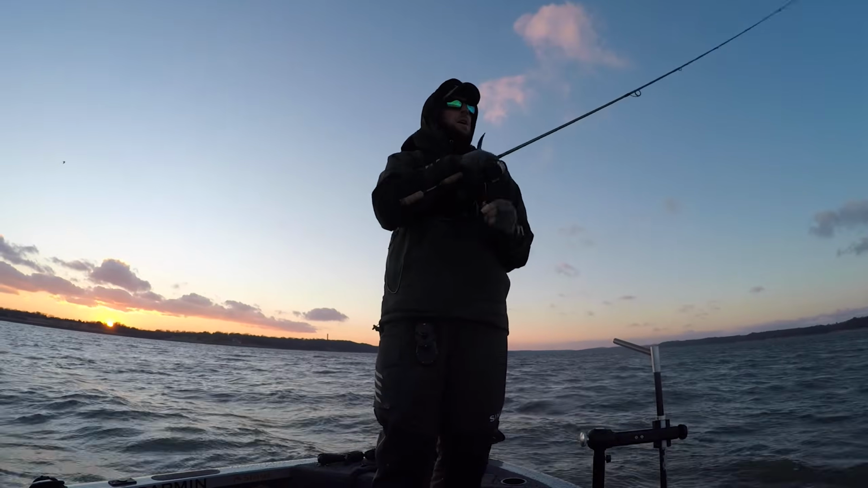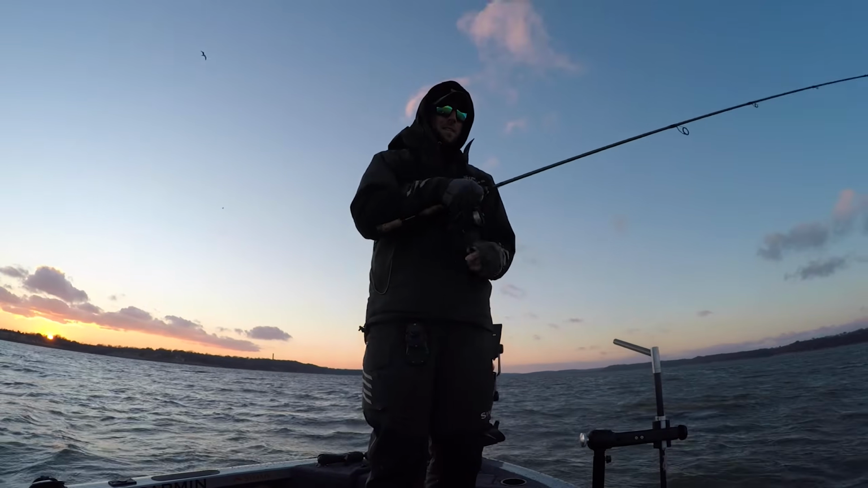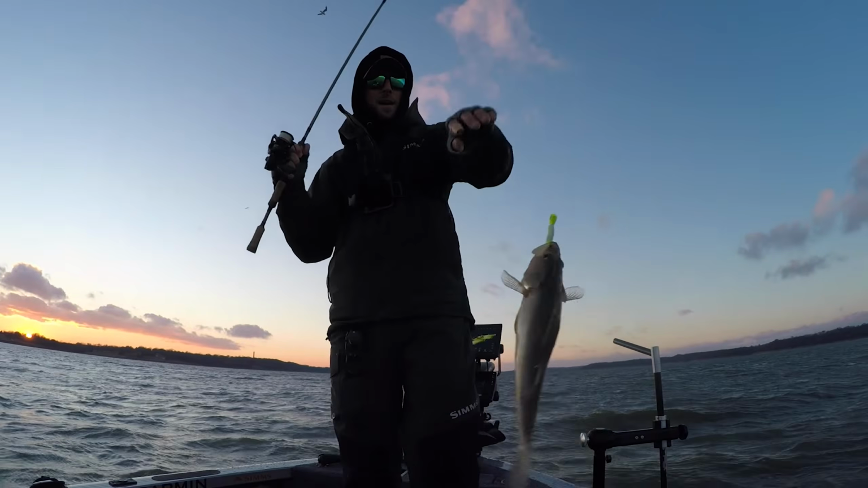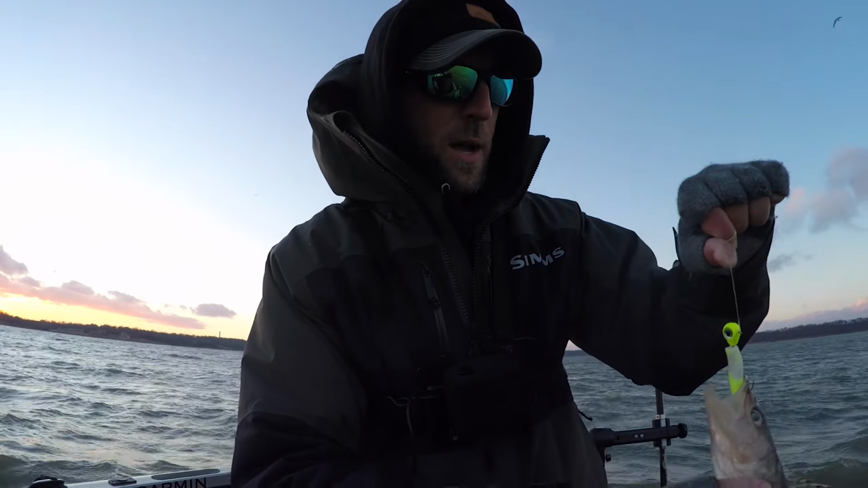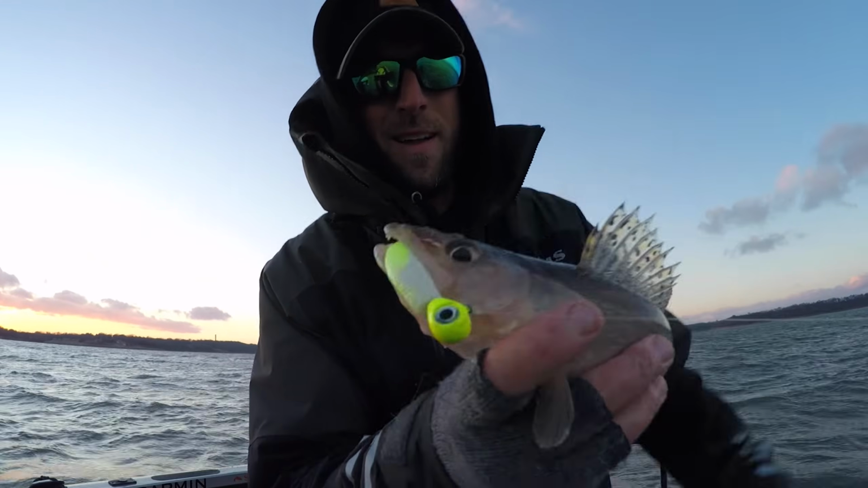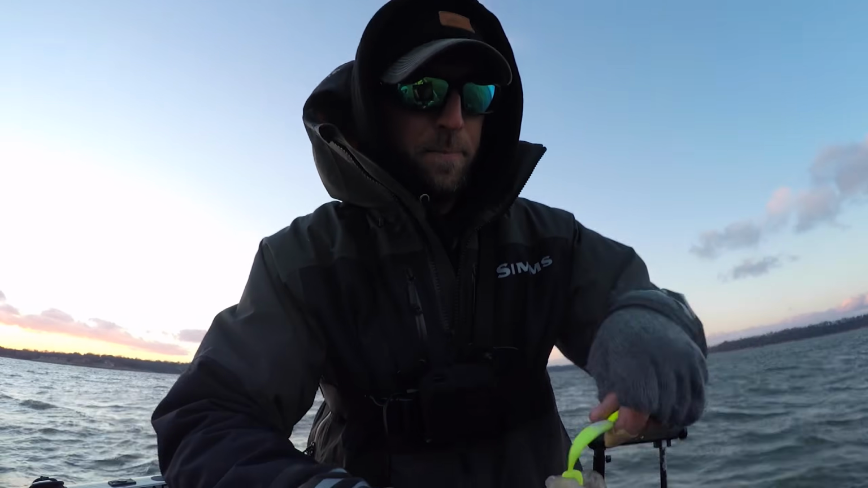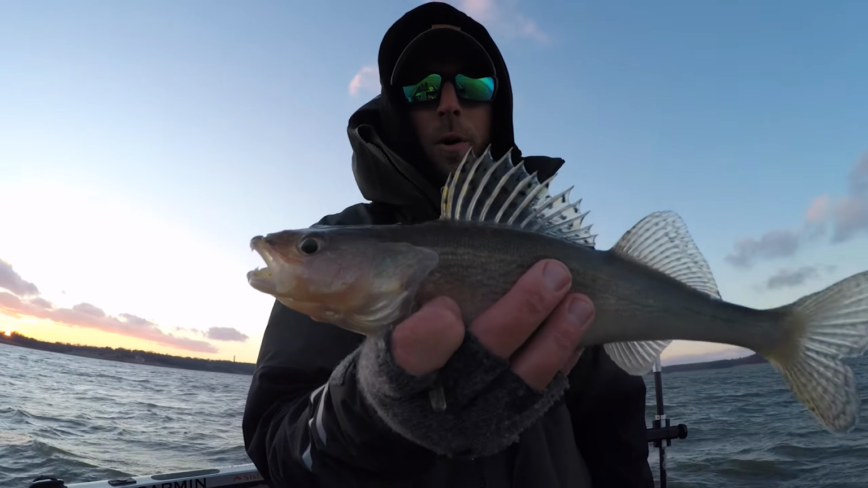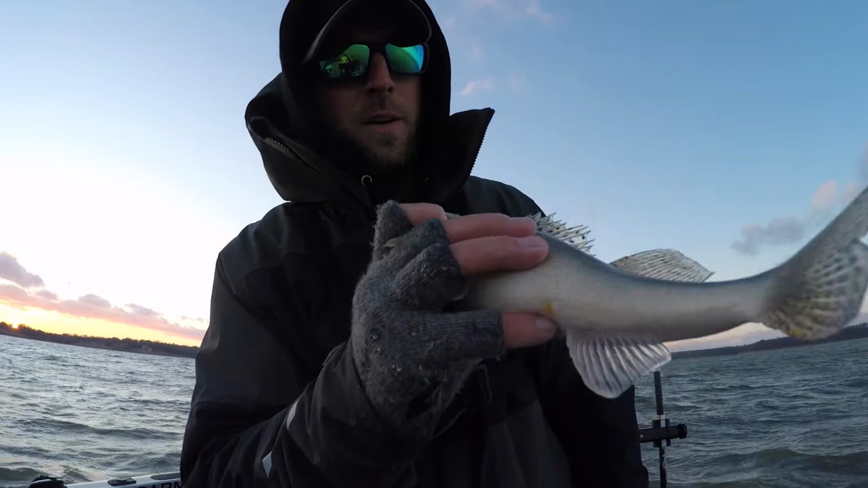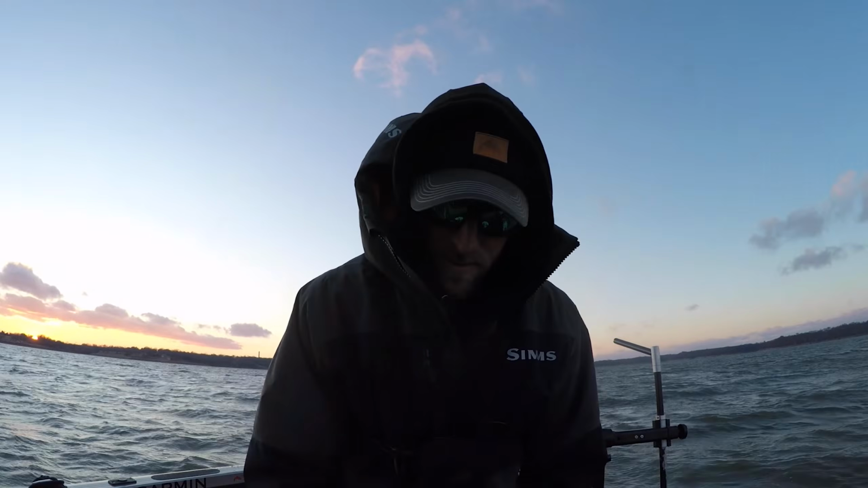He tried to take that rod right out of my hand. Look at that. Did we find the pod of Toothy Guys? Sauger this time. Just goes to show, guys, when we talk about swim baits, literally catch everything. It is no secret, but that is the most versatile bait you could ever possibly throw in the spring and the fall. So we got a couple nice walleyes and a nice little sauger too. Sweet.